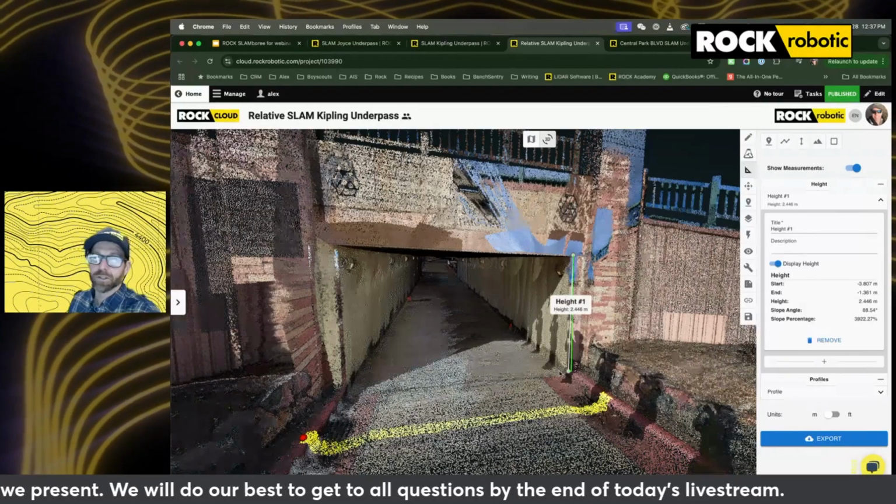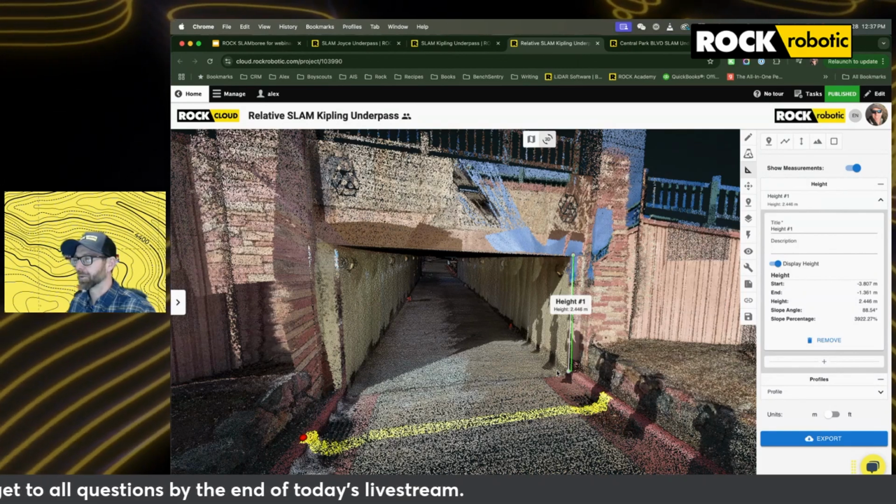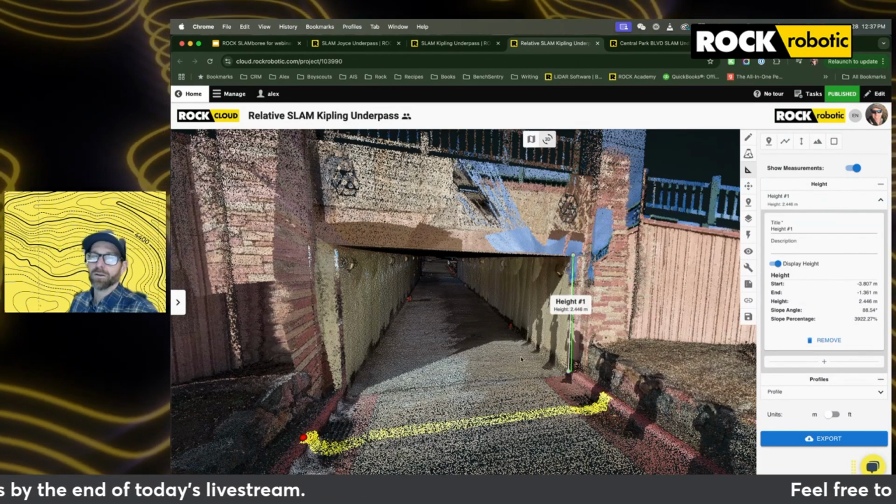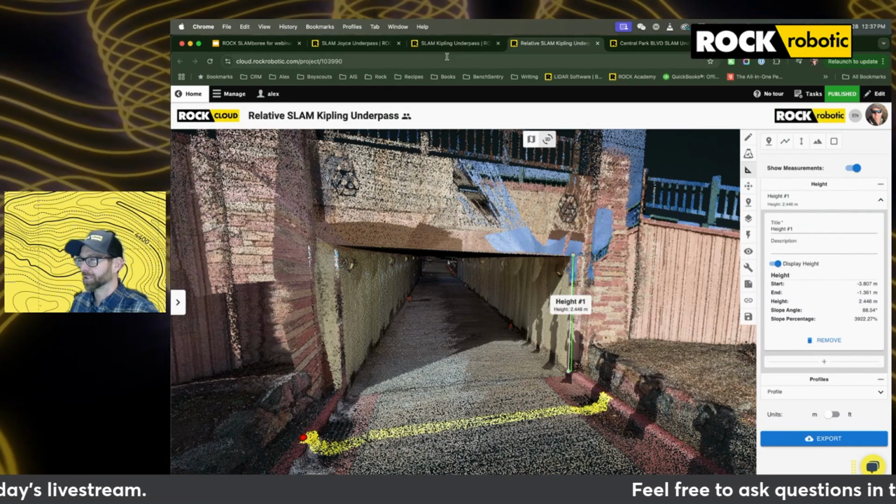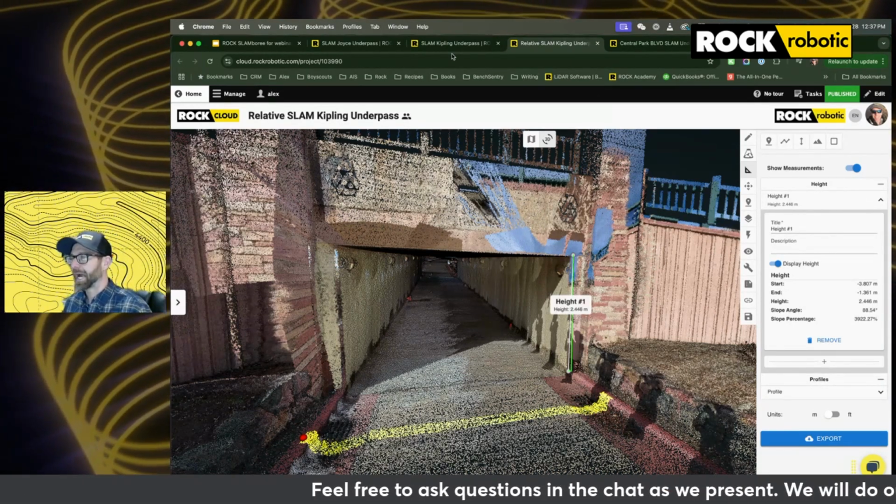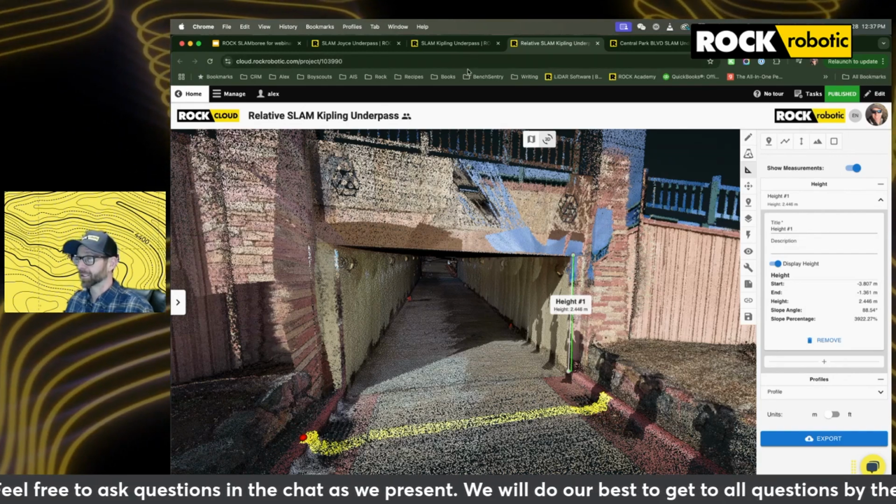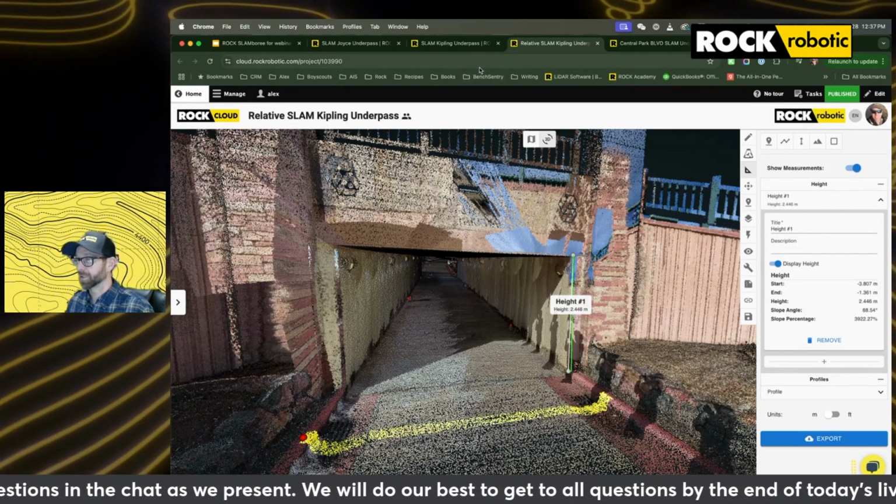2.580 meters. And so in this case, if we remember from our previous data set where we measured that height at it, the difference is only 1.3 centimeters. So this is where coming back to that relative versus absolute accuracy. This is going to be relative accuracy. So everything is relative internally.